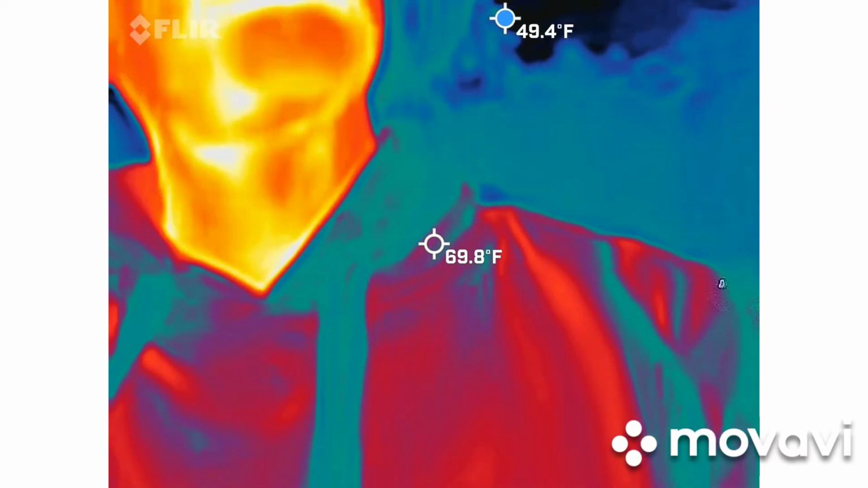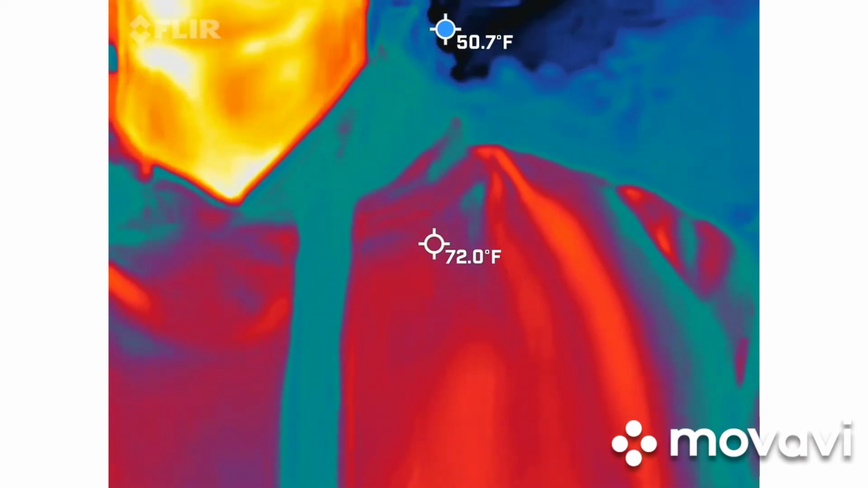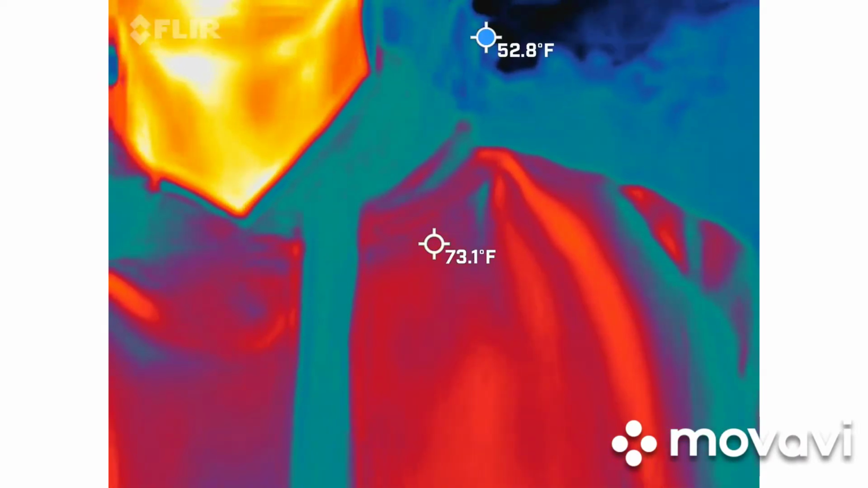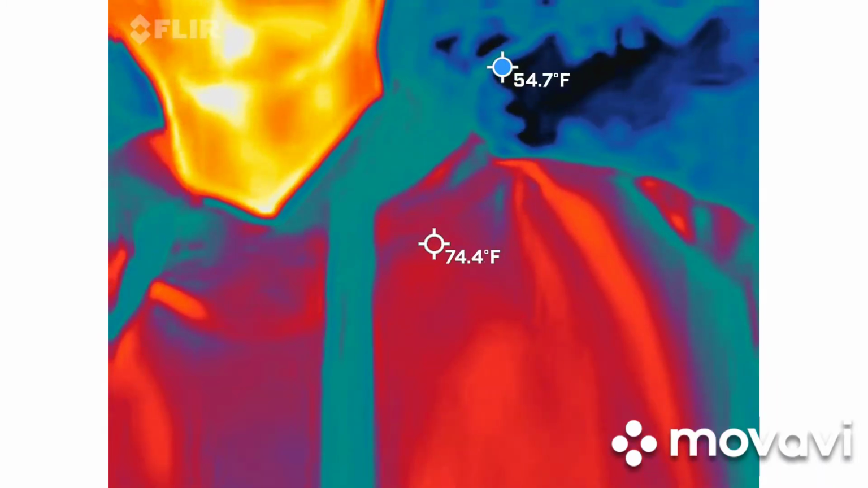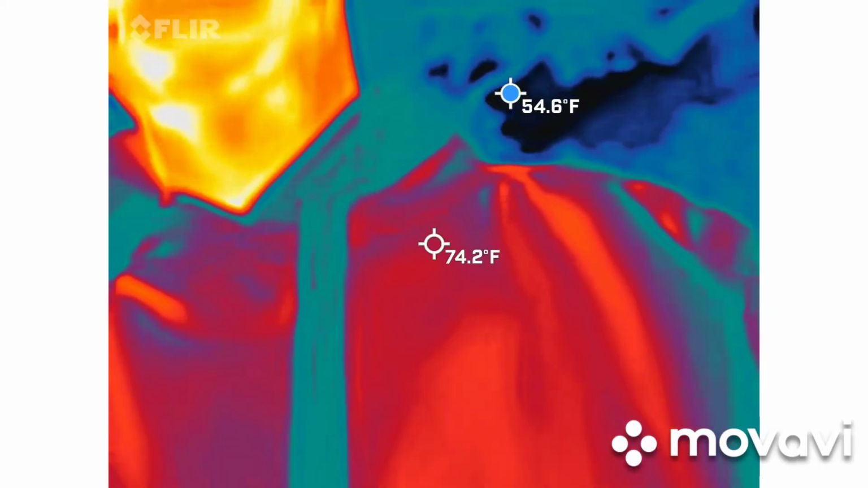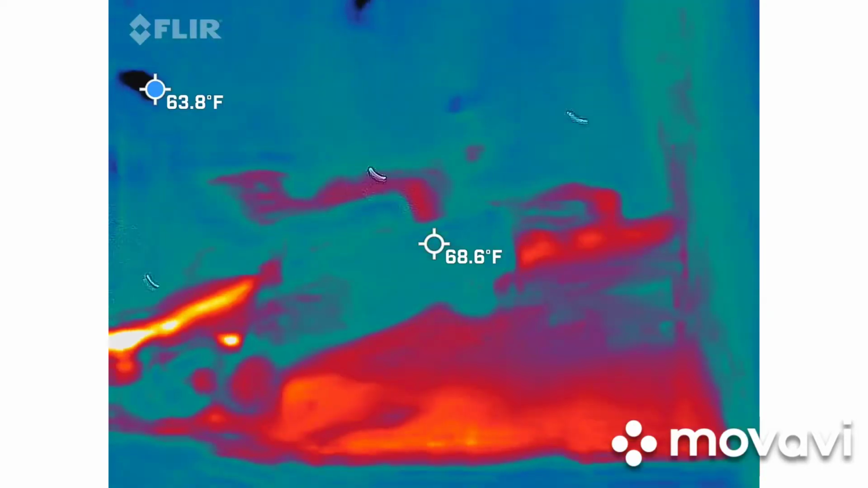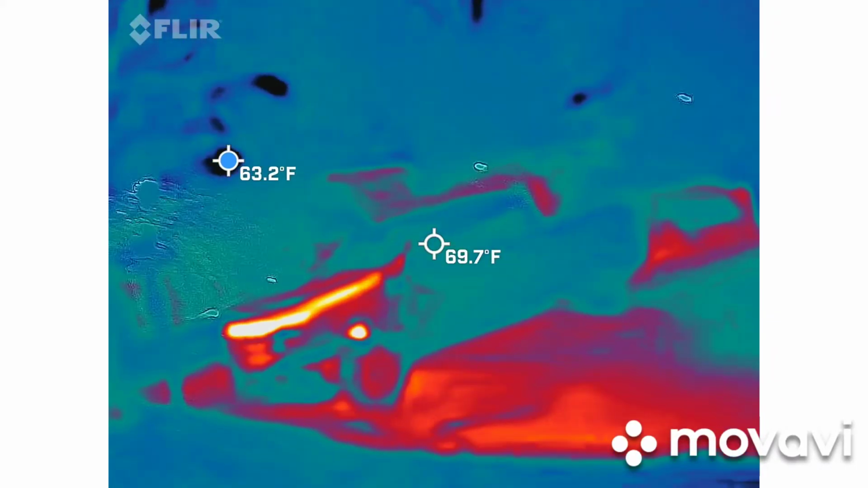It's set up to white hot, black cold. So we are literally looking for blue and black pieces to move on their own. Now, we want to try to keep somebody's skin temperature in the frame. Sometimes that can be difficult with a smaller group like this, but of course we're going to be walking outside. When I leave the picture, the orange, red, and yellow is going to go somewhere else. It's always going to try to find that warmest spot.